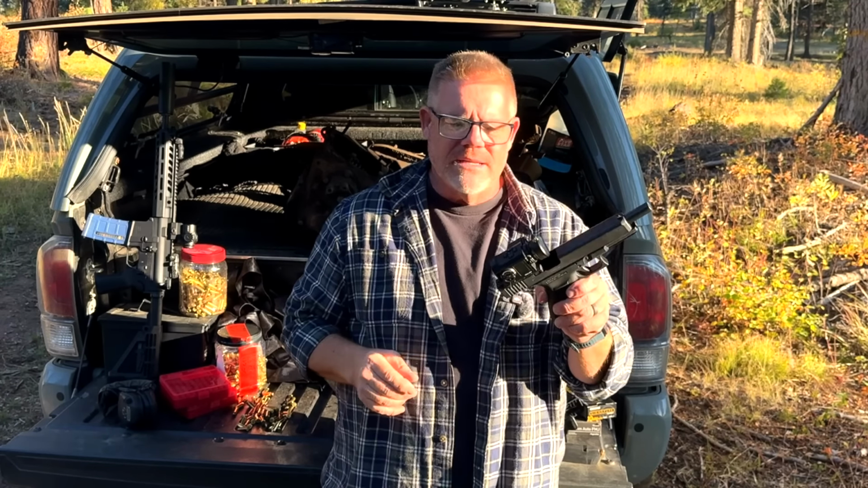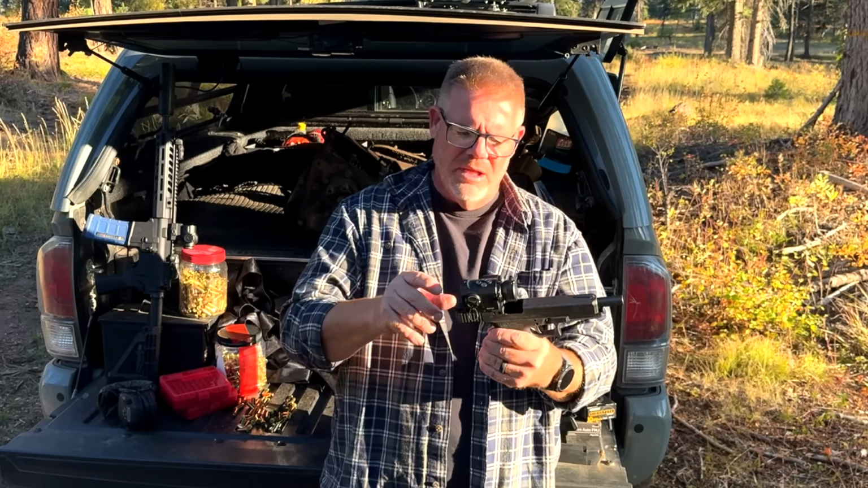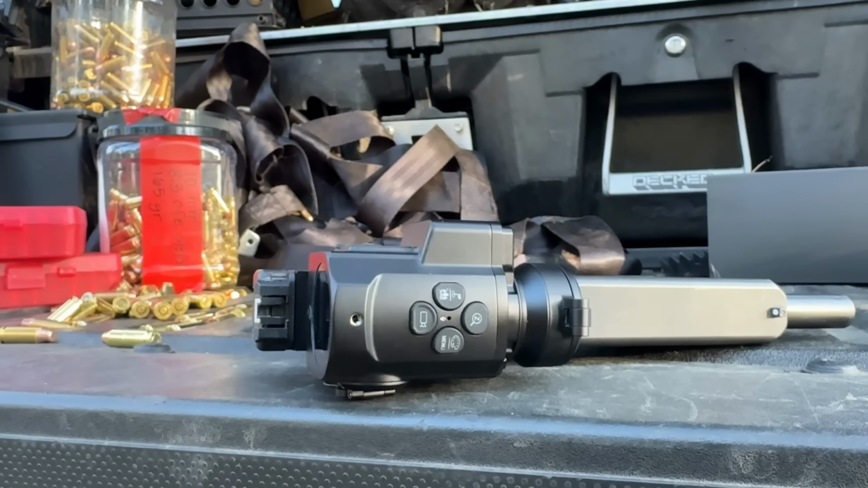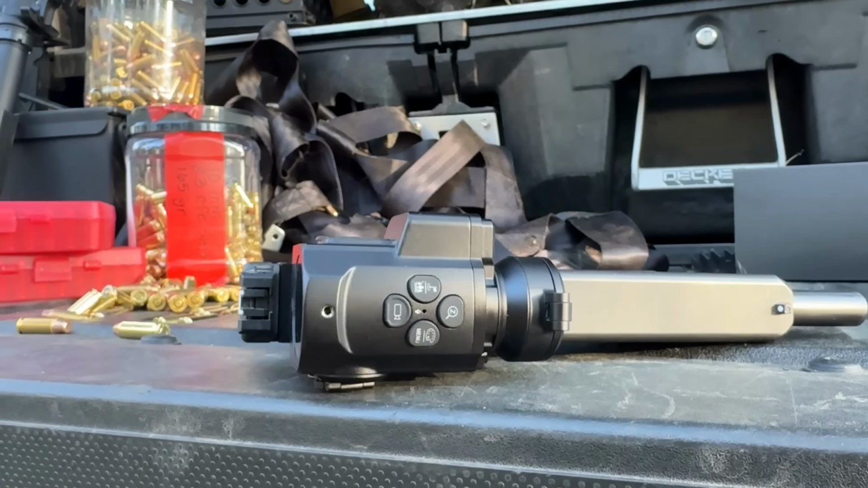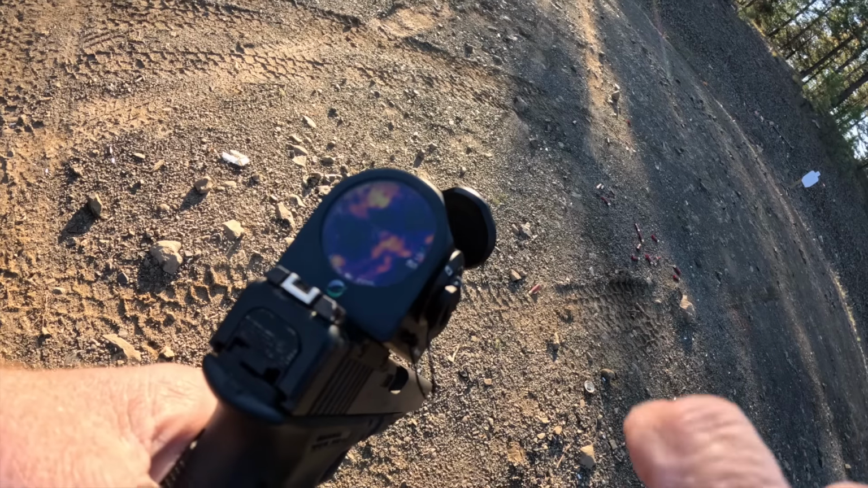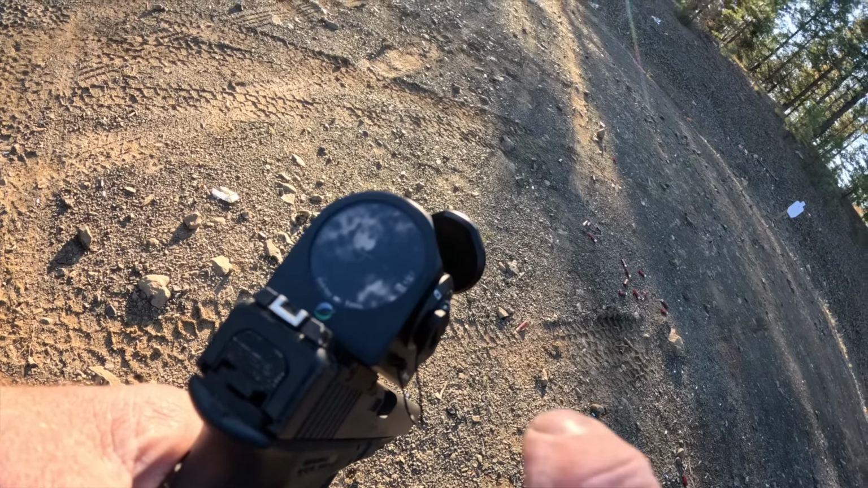So how do you operate something like this, OG? It's so tiny, it doesn't even have all the buttons of a bigger thermal. Well, it does have the 4 control buttons up on top. However, OneLeaf has included finally some touchscreen technology. You can actually use your finger to change the settings on this little thermal device. That's pretty shocking, and it's actually worked out really well.